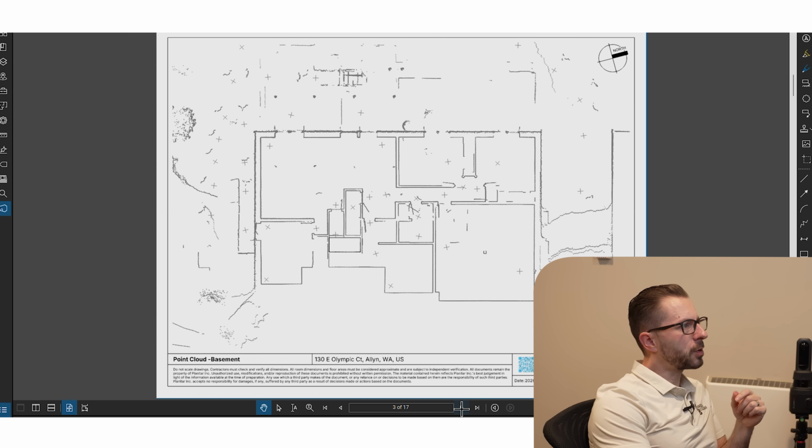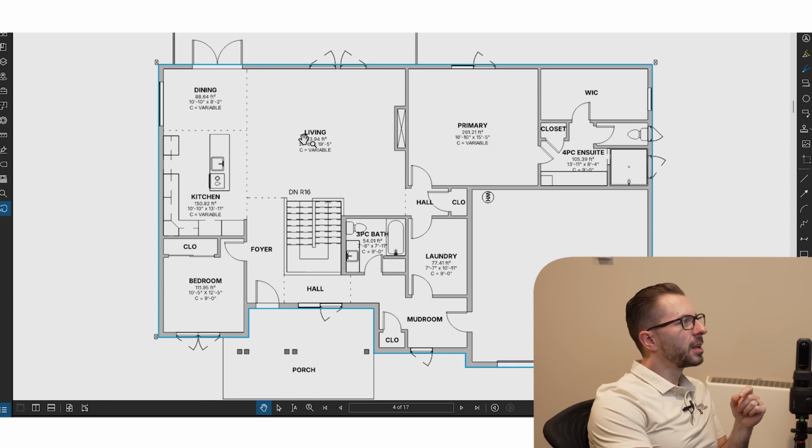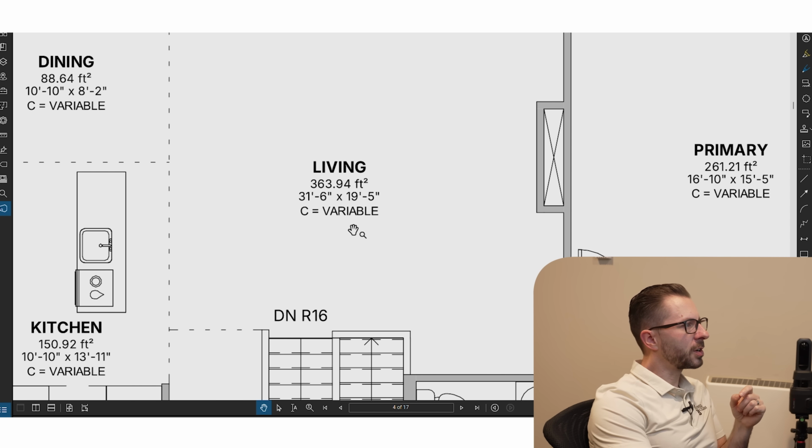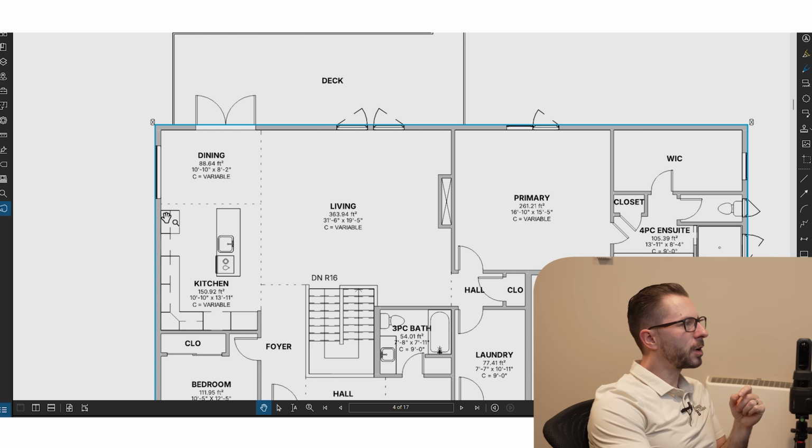Here's the point cloud for the basement. And as we zoom in on just one of the rooms here, it's labeled as a 3-piece bath, with the square footage, the length and width dimensions, as well as the ceiling height. Here, to show an alternative, the ceiling height is variable. We have a false ridge going through here with vaults.